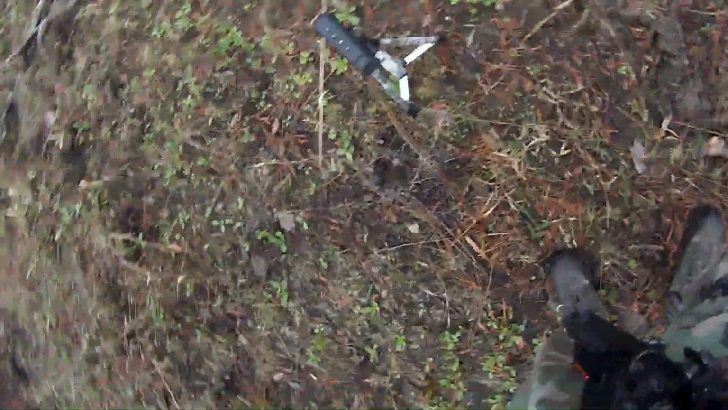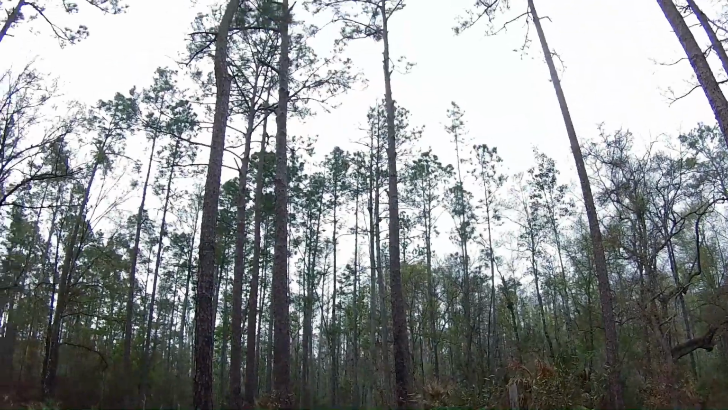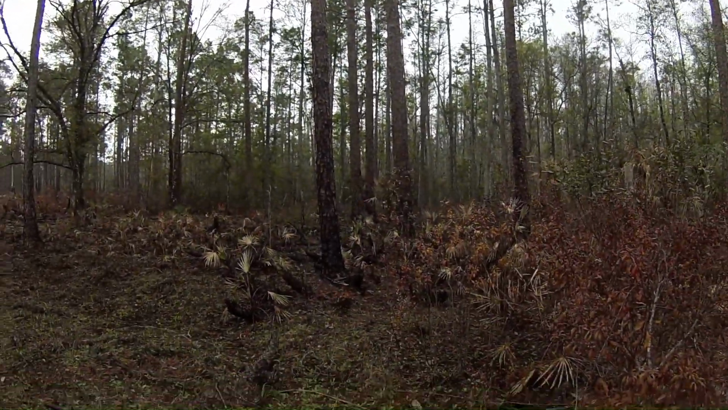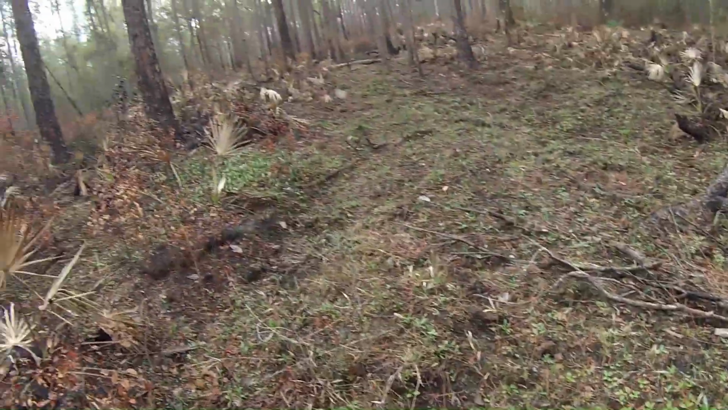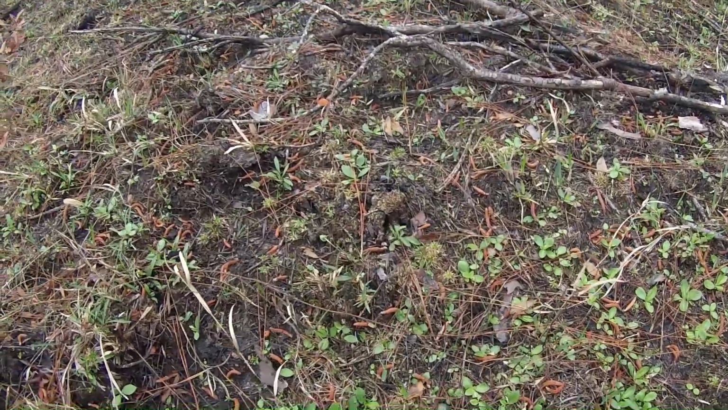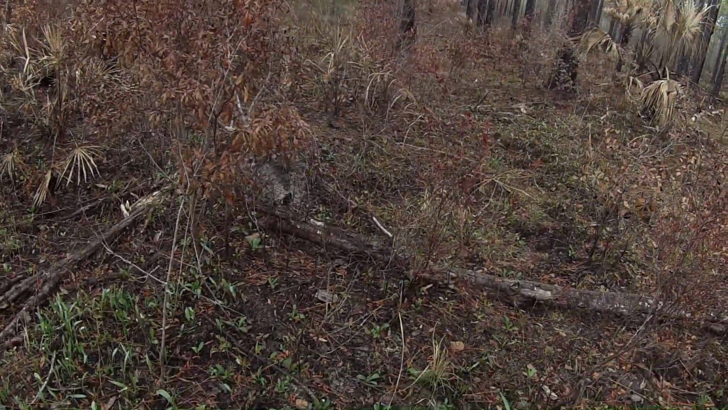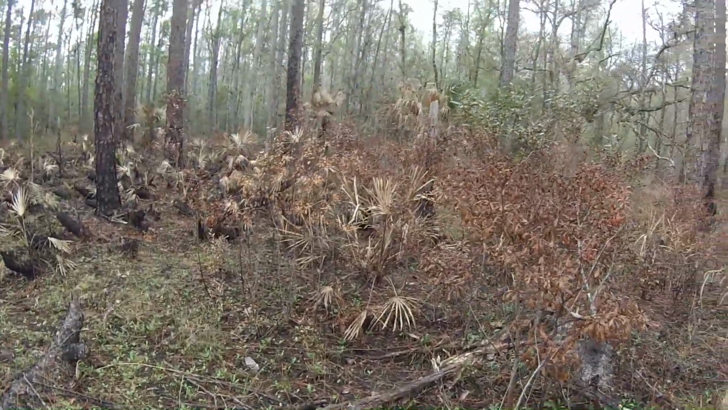Alright, so let me put the GoPro back on. Okay, I'm going to set my rifle down and get this backpack off, and we'll film that and measure it.